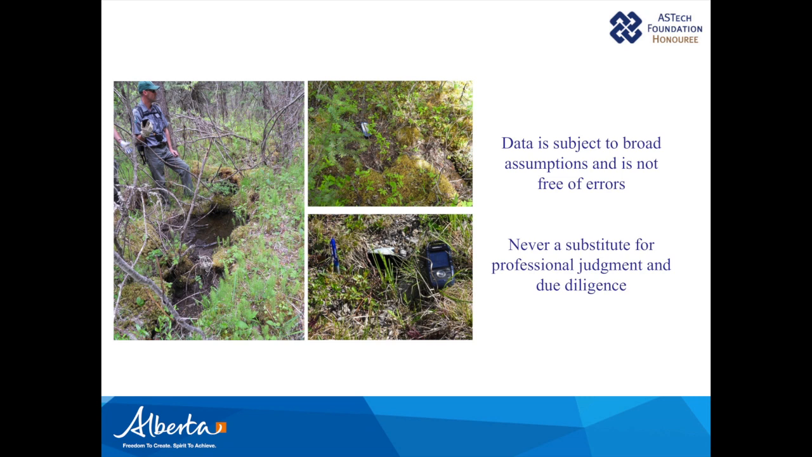the wet areas will actually come out as dry in some cases. It's a small proportion of the land base. For forestry applications, it's very small, it's usually the inoperable land base. As we move forward now, we've corrected for that, and I'll show you some examples.